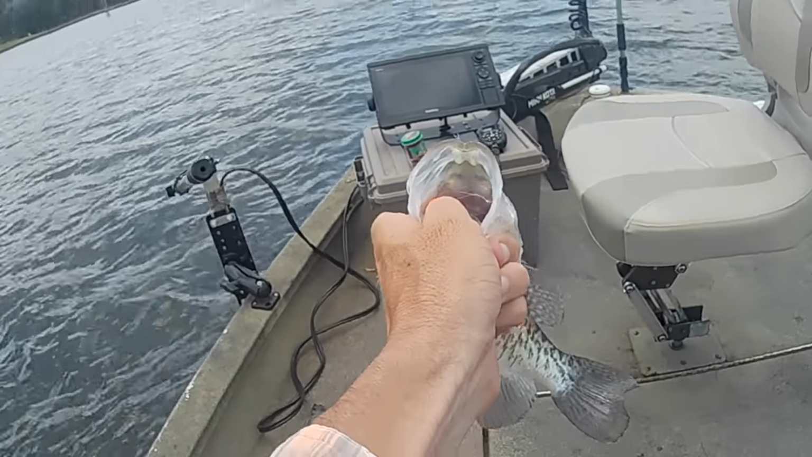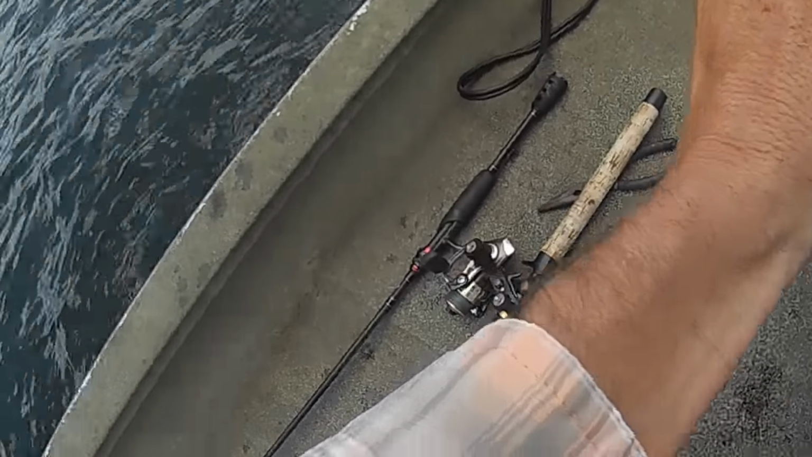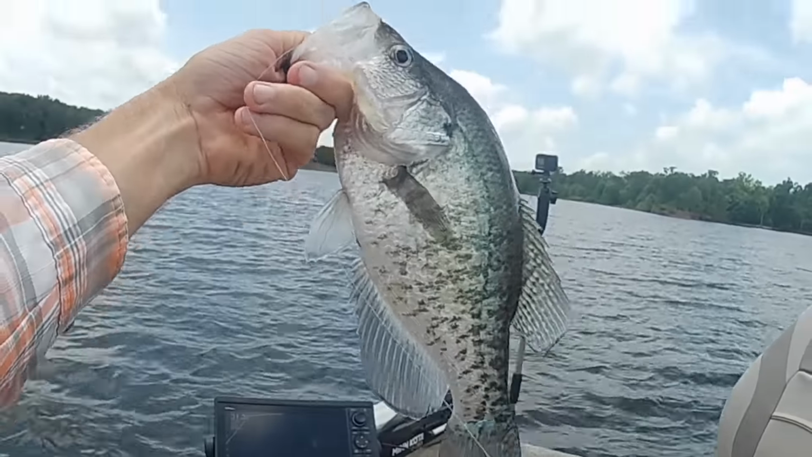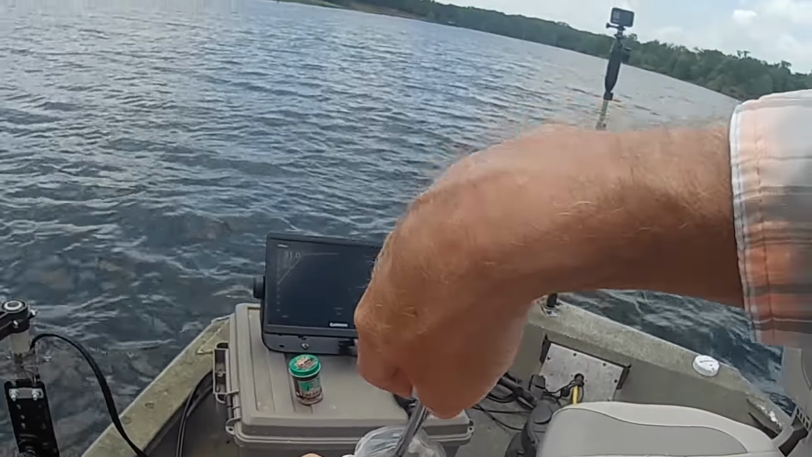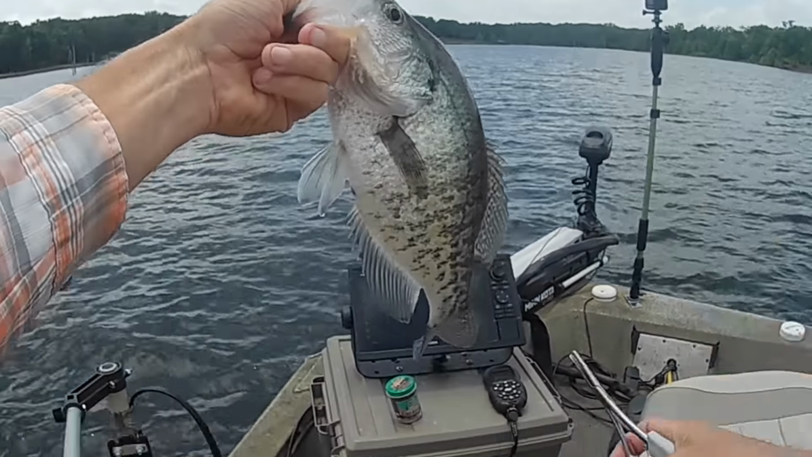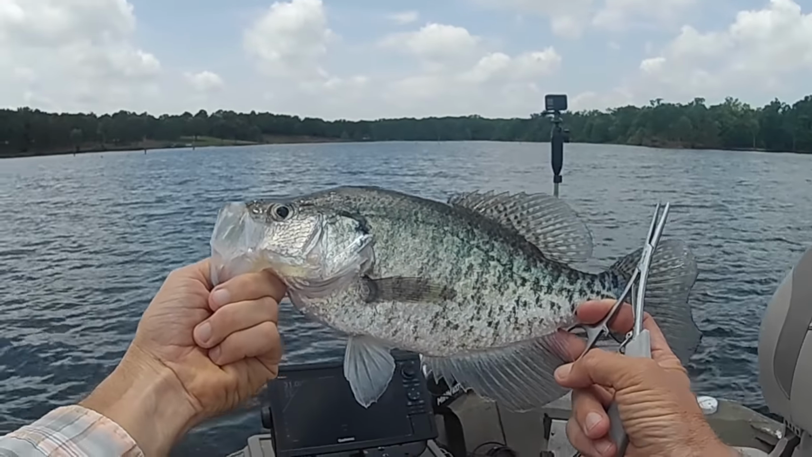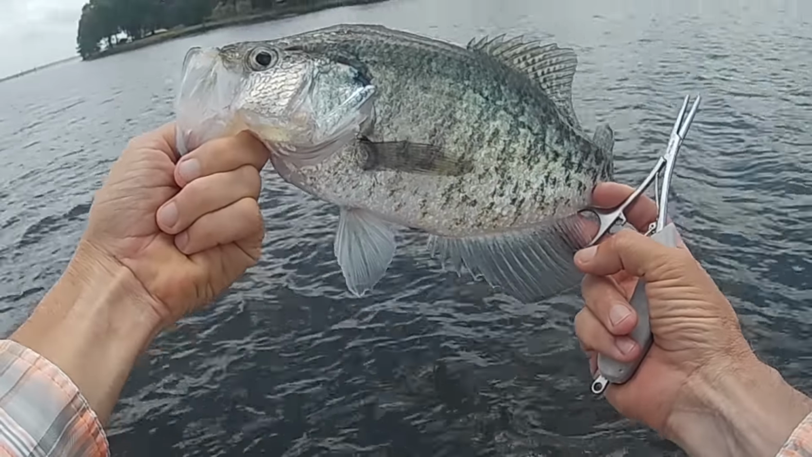I'm about to go in the lake. You think they aren't wanting that thing? Golly. Unbelievable. Went from not biting nothing to you put that thing in there and they're smacking it. Giant crappie, boy. Just good ones. You know, for July, you just can't beat it, man.